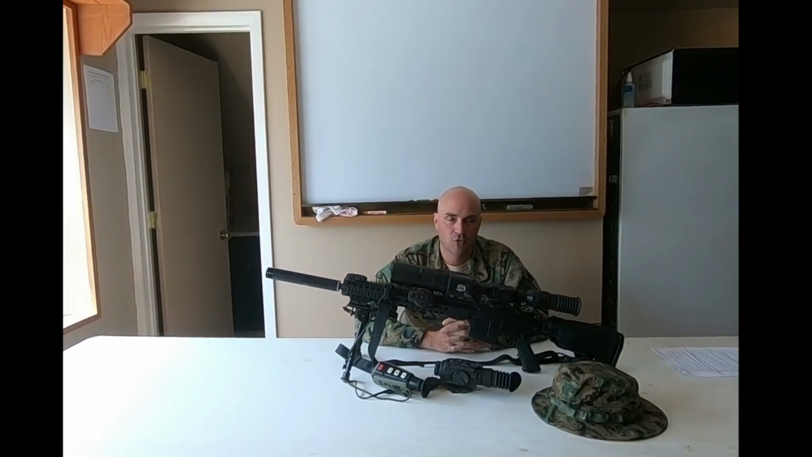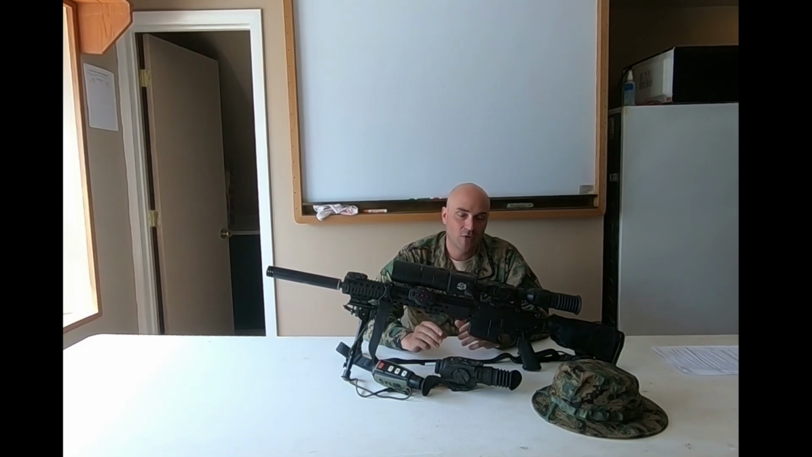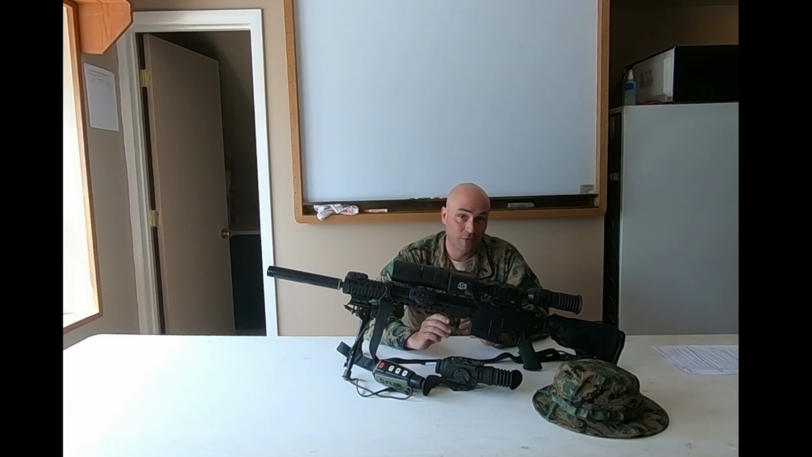Conclusion, thermal imaging is a great combat multiplier, but you have to train with it to use it well, and you need to remember to use good tactics. Thermal can give you, though, a false sense of security. I've seen it happen. Somebody's hiding down in a valley, around the backside of a hill, you think you scan it, there's nobody there, boom, there's somebody there. Remember, use good tactics, clear them danger areas.